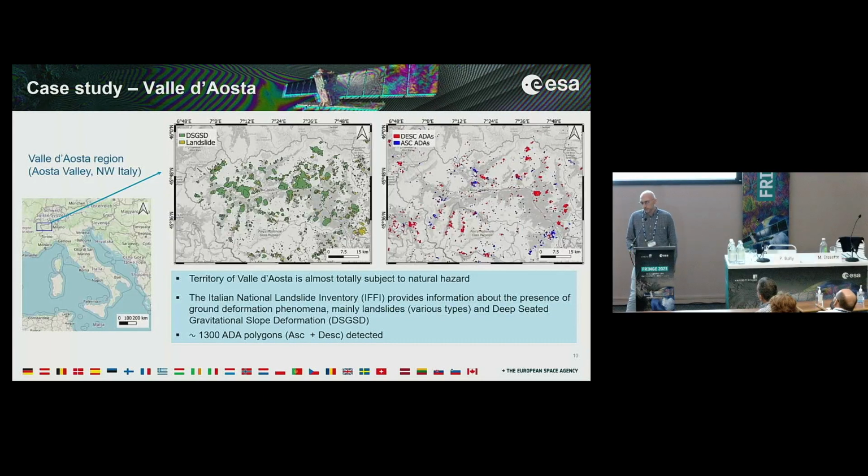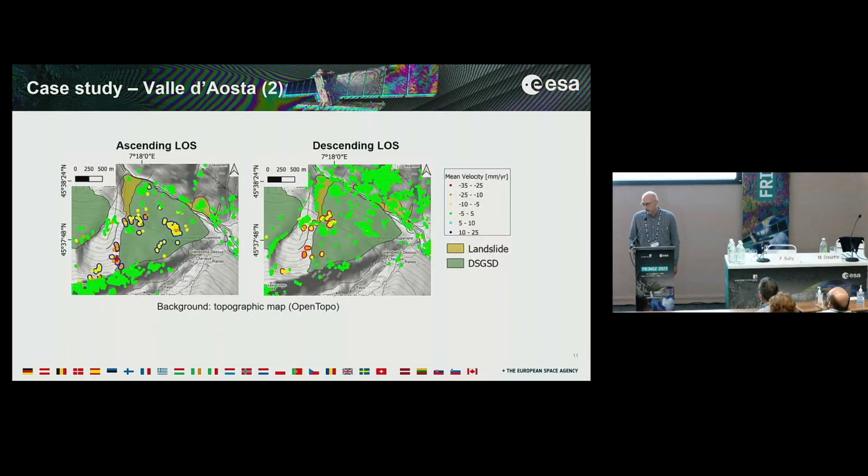The total number of polygons in Valle d'Aosta is about 1,300, combining ascending and descending data. This is just an example on a zoomed area. We can see how in ascending and descending line of sight we have different distribution, different sensitivity of the PS time series, PS velocity with respect to the movement of the slope.